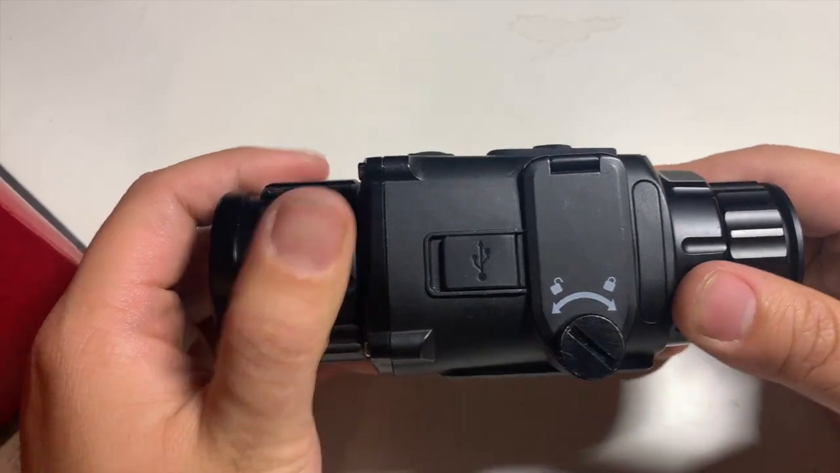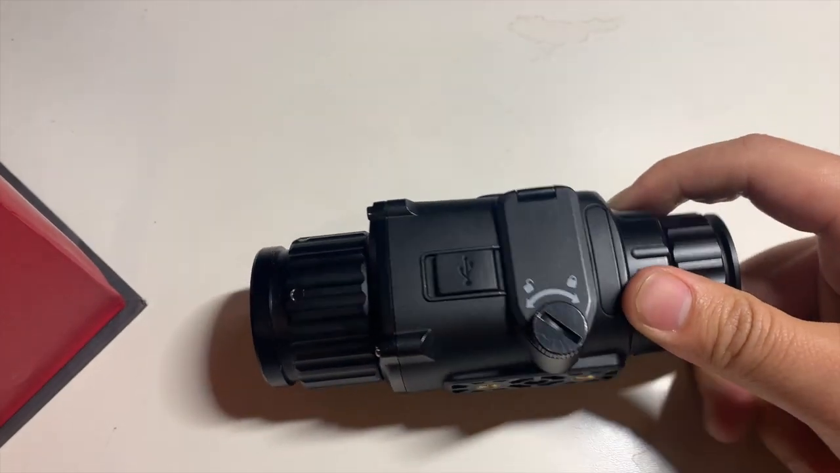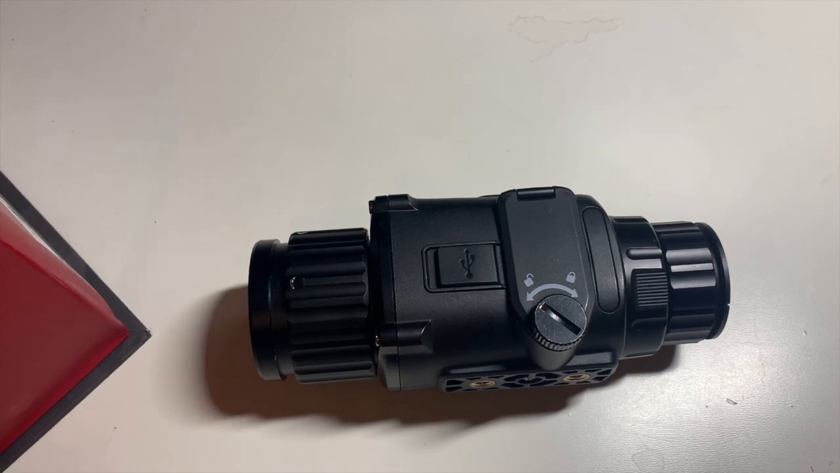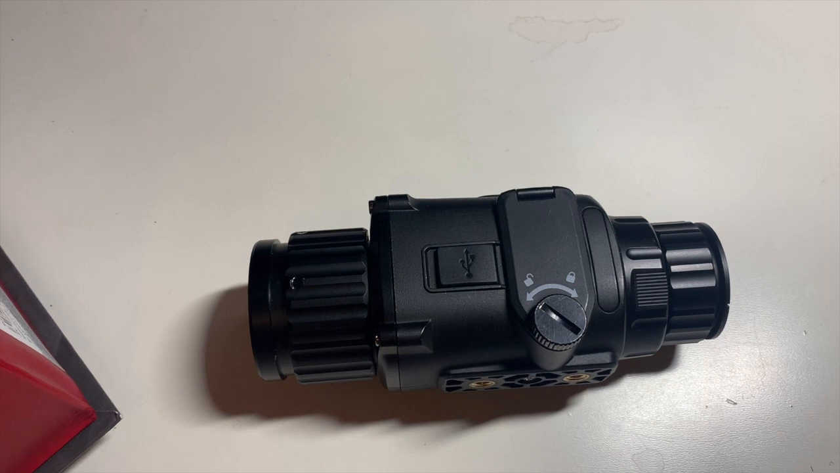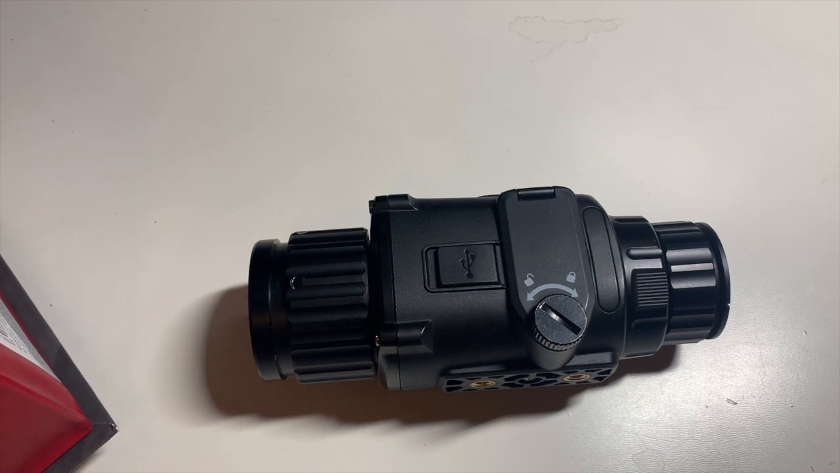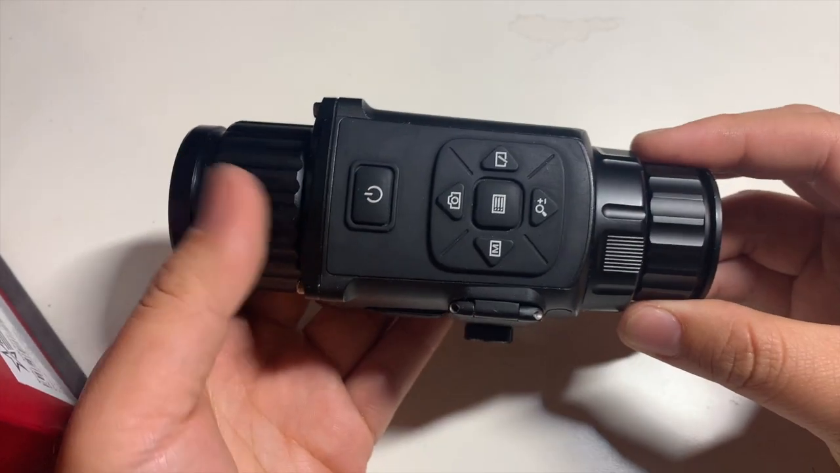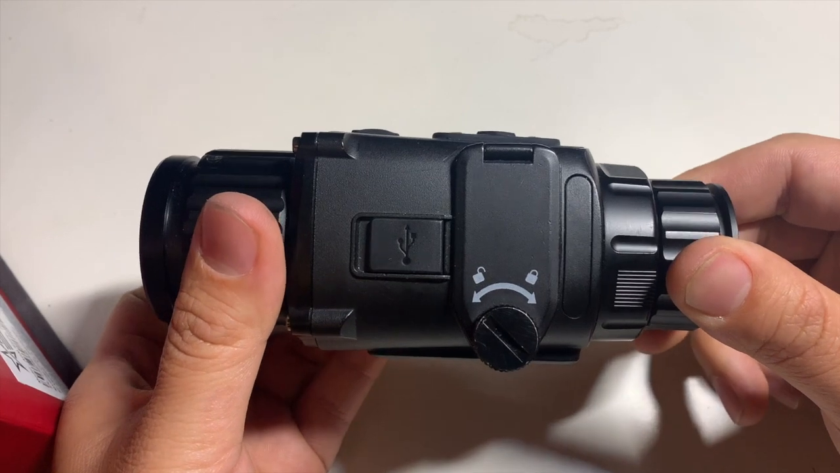However, from what I understand, the technology behind thermal vision and thermal scopes has improved significantly in the past couple of years or so, such that it's made it more, not totally, but more accessible to the average person. So this is kind of the base model.